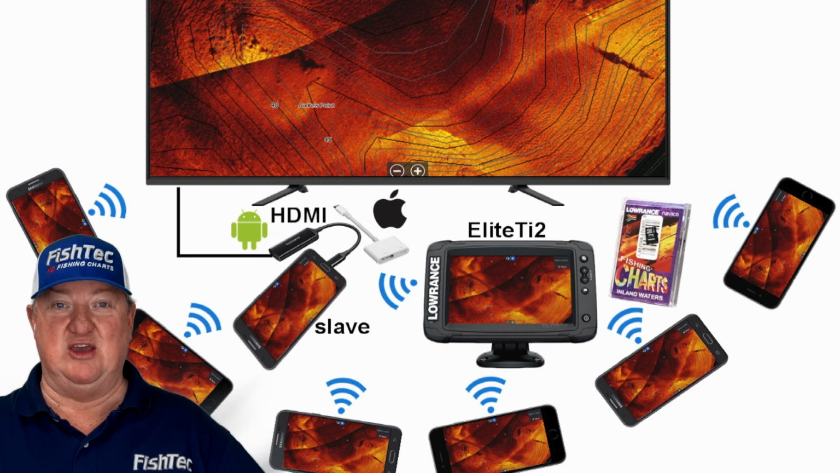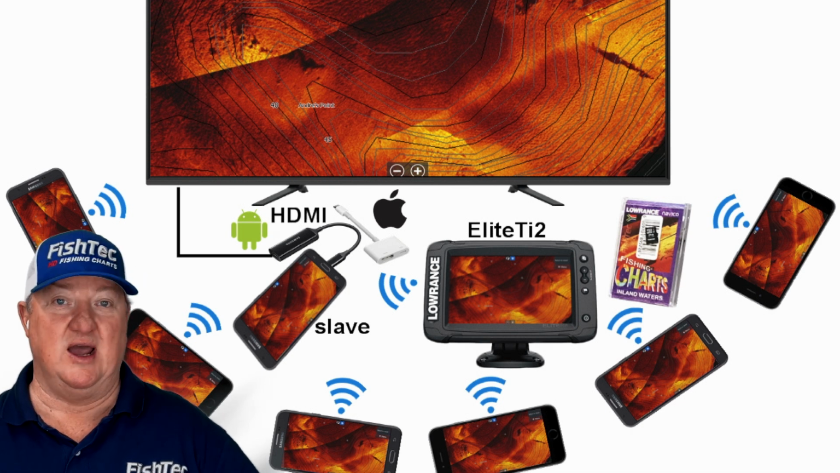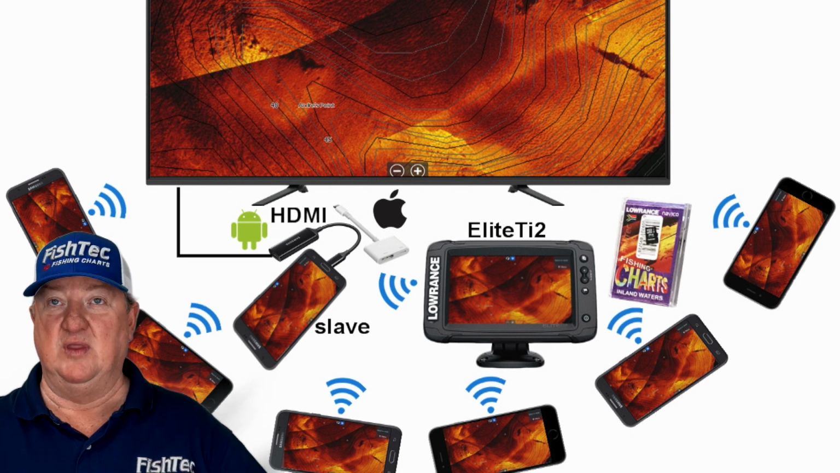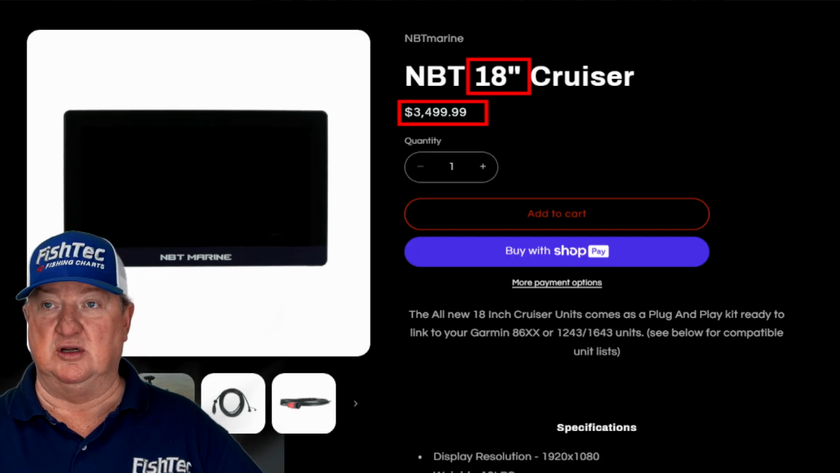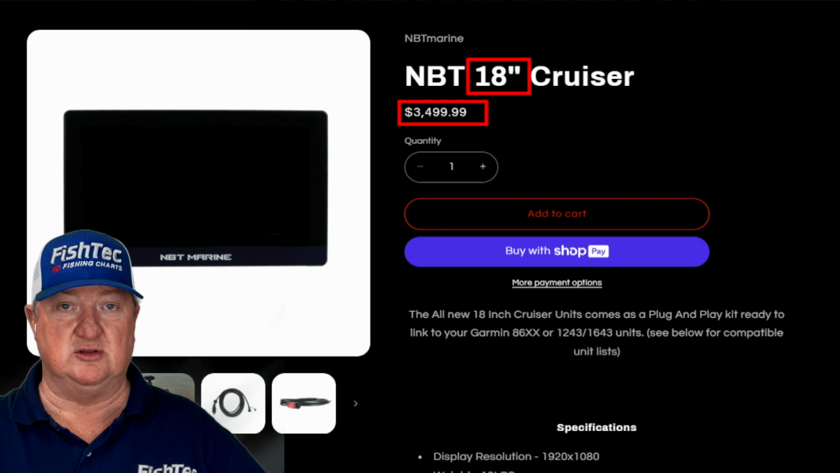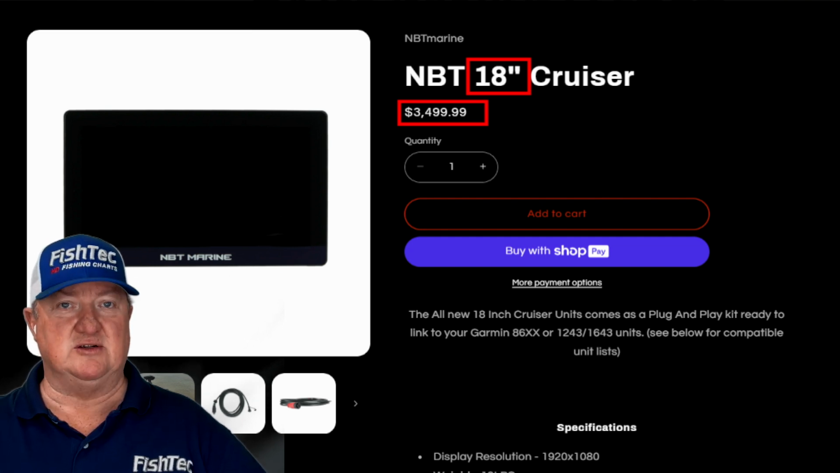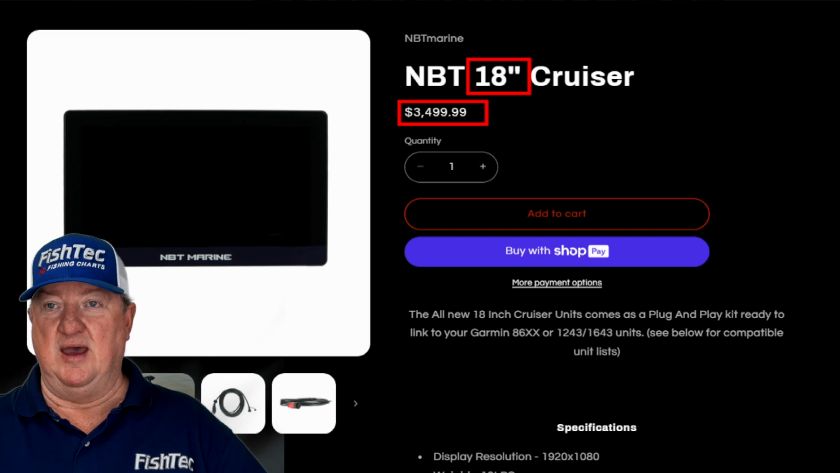So me going forward, when I talk now, I'm going to be talking about 19-inch units because that's what we're going to use as our standard here. I think the 19-inch unit from NBT is around $3,000, $2,999 or $3,499, somewhere around there, but it's around $3,000.